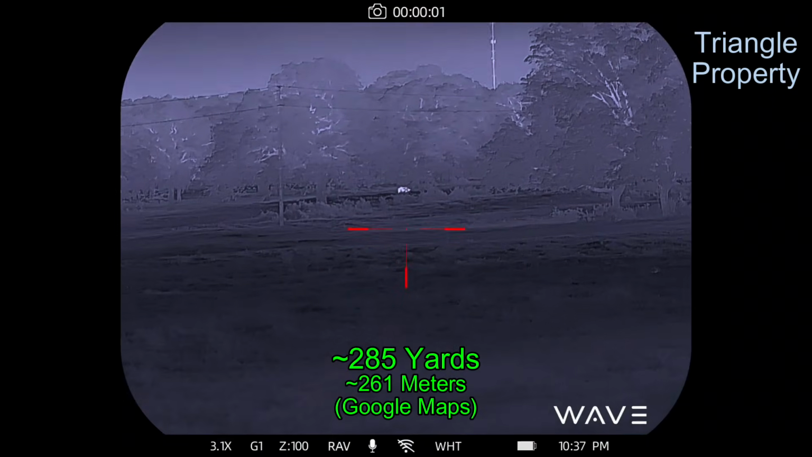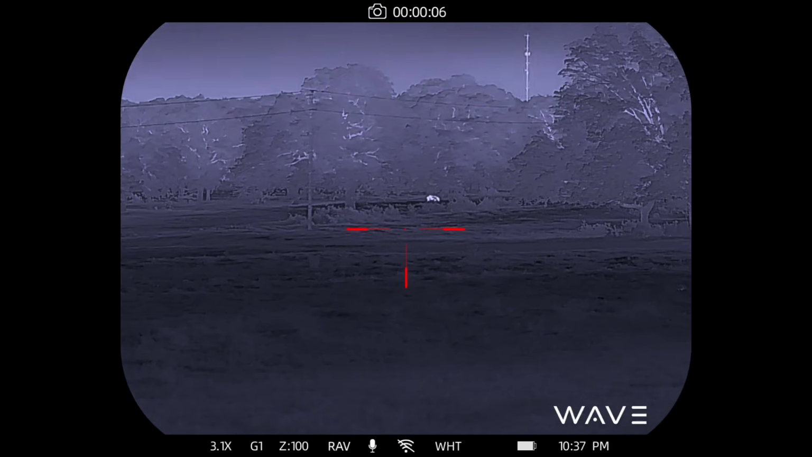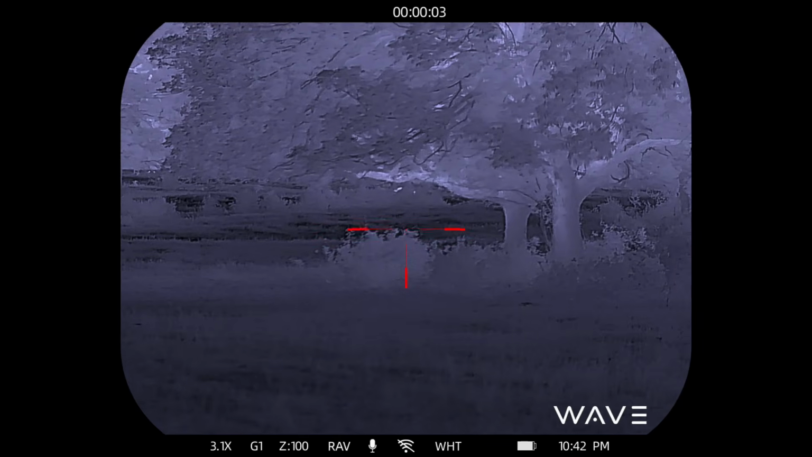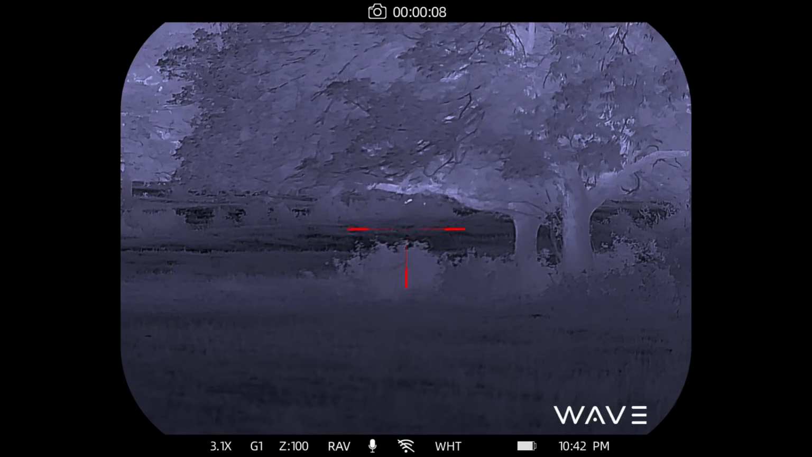Later that night, I'm back at the Triangle property, and I've got a hog out there at about 285 yards as I'm starting my stalk. Fortunately, the wind isn't going to be a problem. It's going to be a crosswind from this approach. That might be my pig. I'm going to head up the hill towards it.